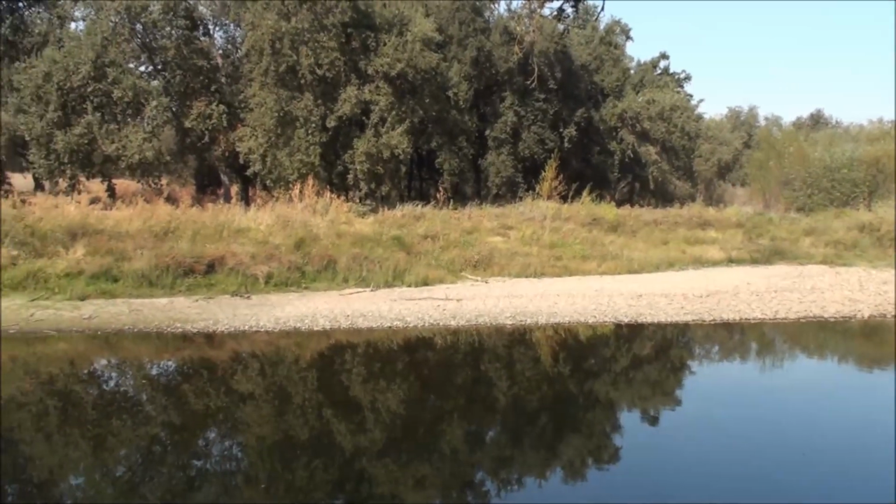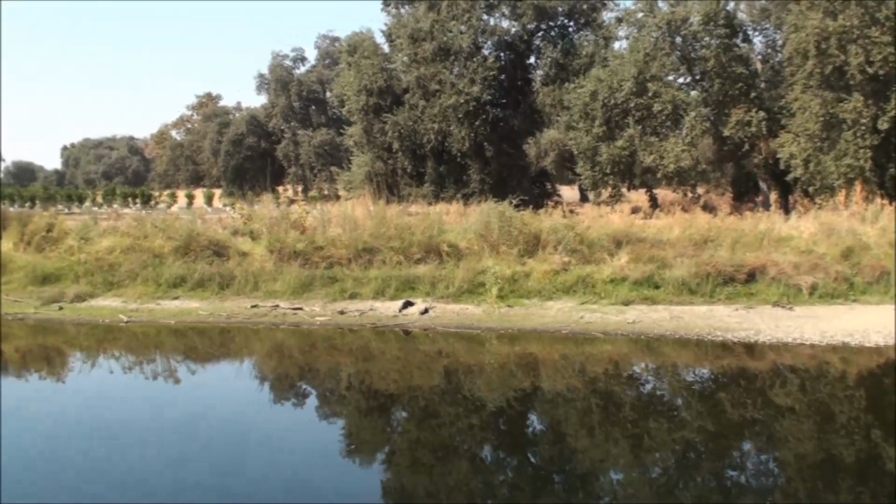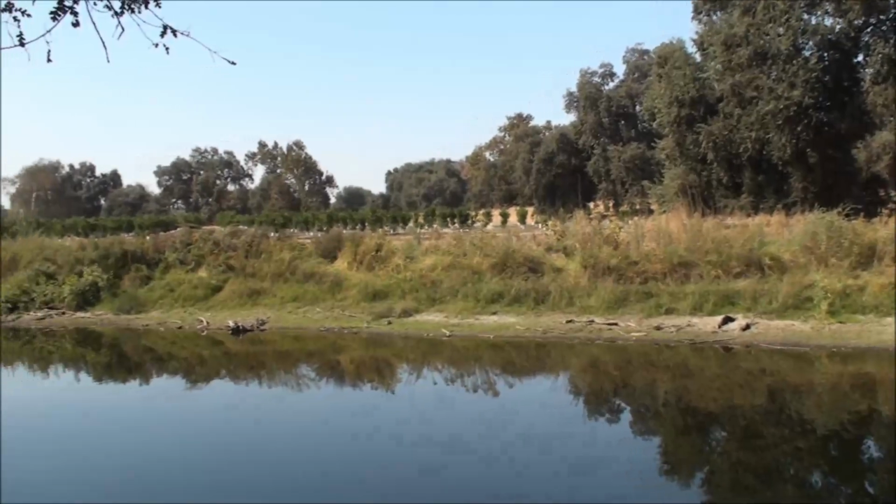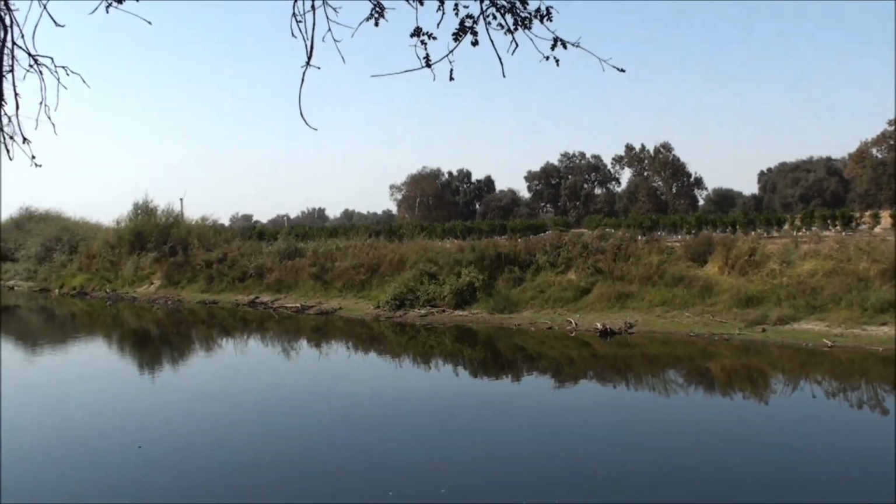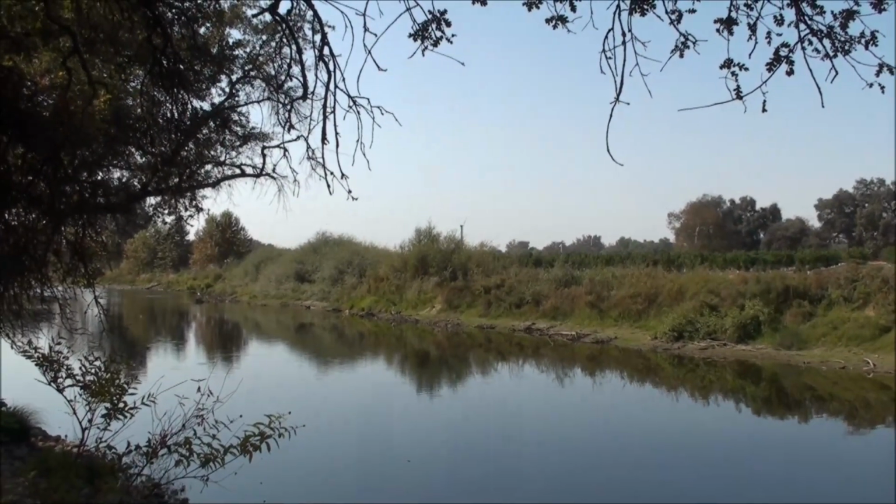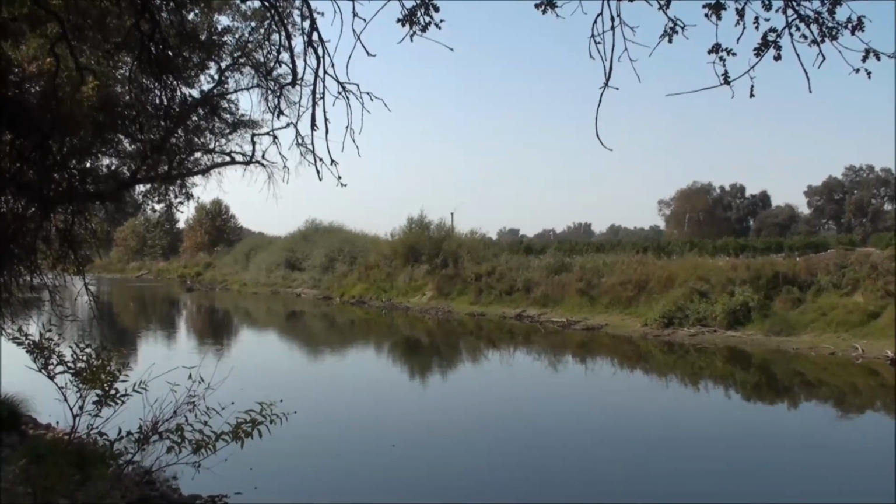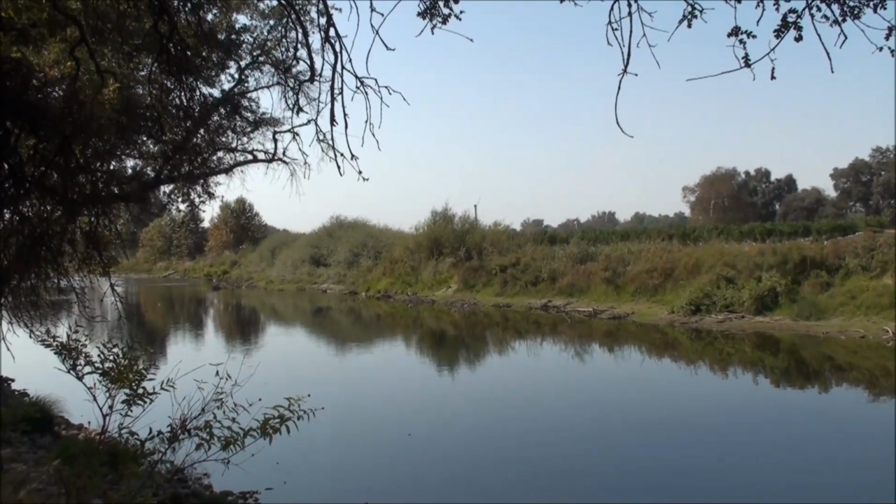And just coming down out of that vegetation along the Kings River, we have the crops. And you see how easy it would be for them to move along the river here, get up the embankments and get into those crops to raid the various oranges. And there's a lot of corn in the area, a lot of apples.